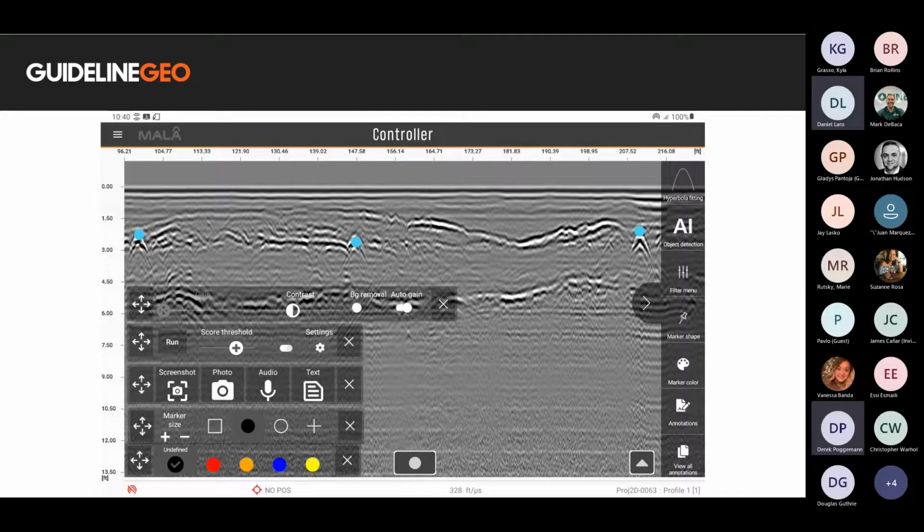The next menu bar is our annotations menu. This menu is used to take screenshots, add photos, voice notes, and text notes. This is very helpful when in the field to help remember what your surroundings were or important details of the survey. The last two menus are marker menus used to determine shape, size, and color of the marker you are using. The marker colors also correspond to the industry standard for utility locating.